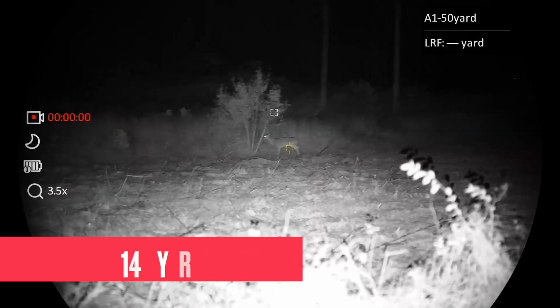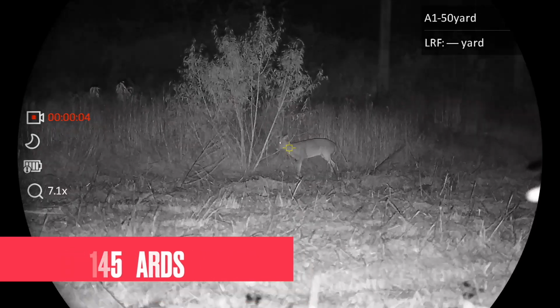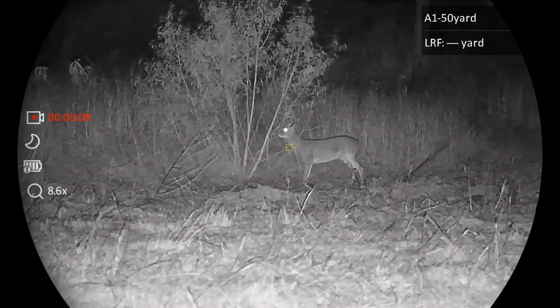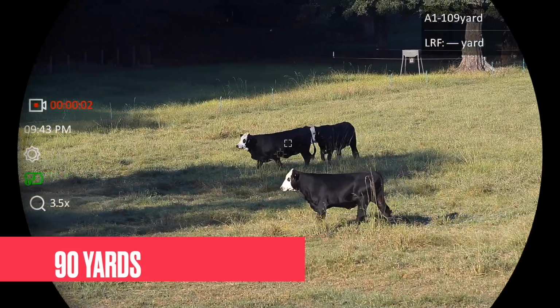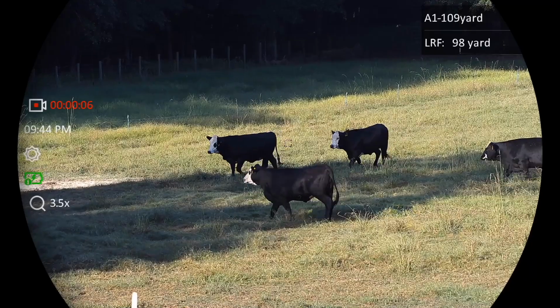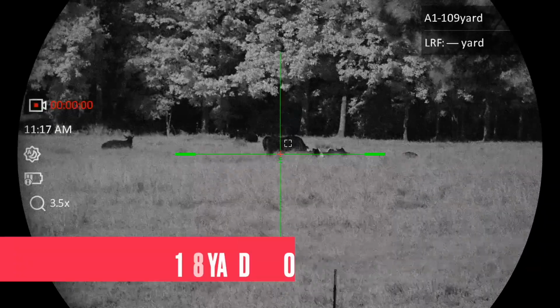The external battery is an 18650. You're going to get around 10 hours of runtime on both batteries. It's got a working temperature of minus 22 degrees up to 131 degrees Fahrenheit. So minus 22 degrees Fahrenheit as far as the cold weather rating. A lot of people ask about that too, depending on where you're at.